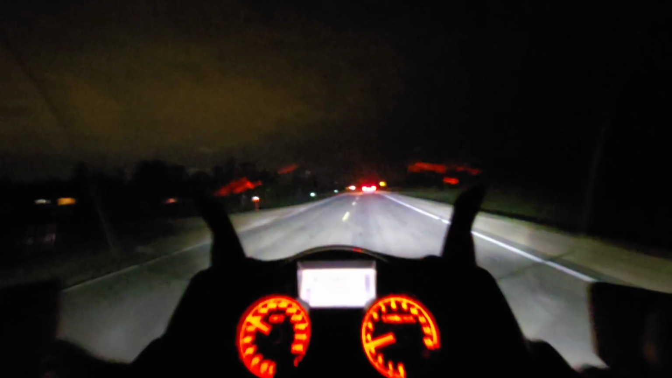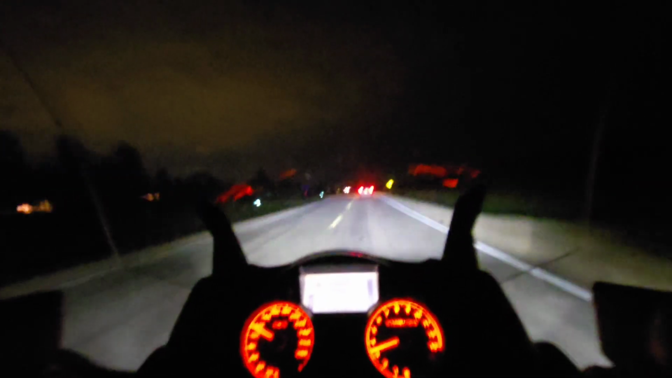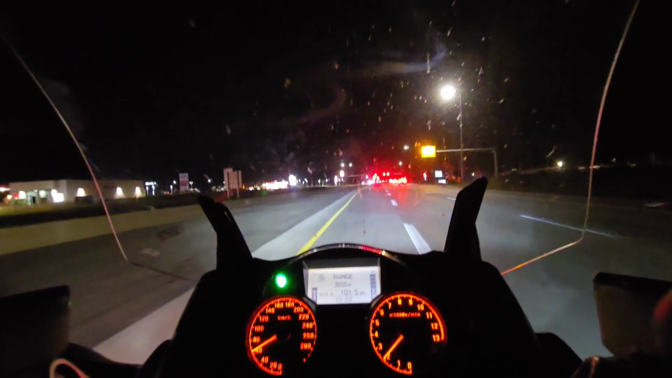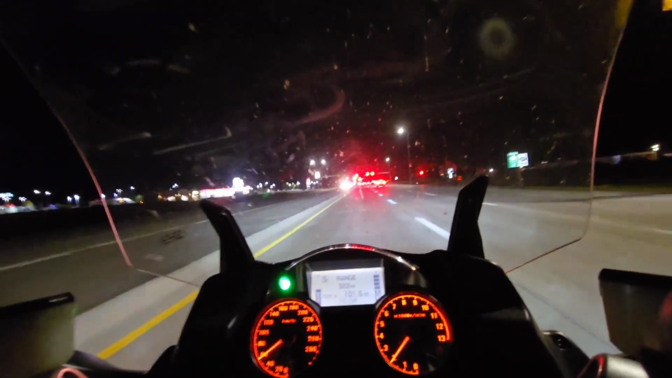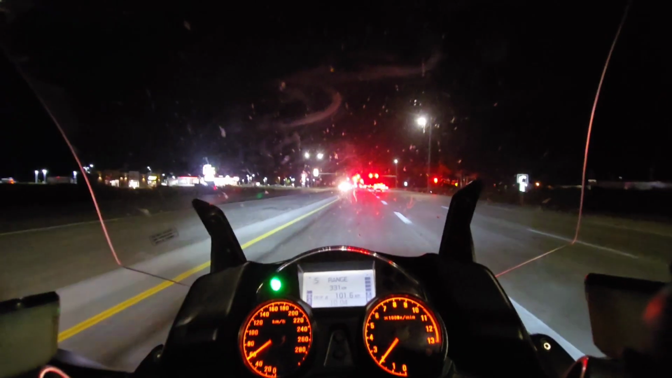Here I'm just merging onto the perimeter. I'll skip the perimeter freeway because, well, kind of boring. Okay, here I am hitting 206, which is the beginning of the B roads.